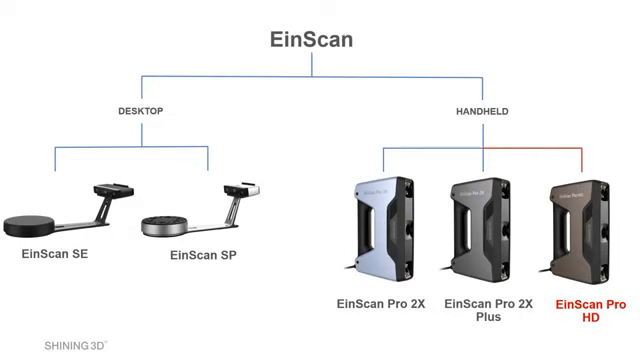This is a new add-on to the handheld scanners for people who need to scan bigger objects faster, or scan with more details in the HD mode.